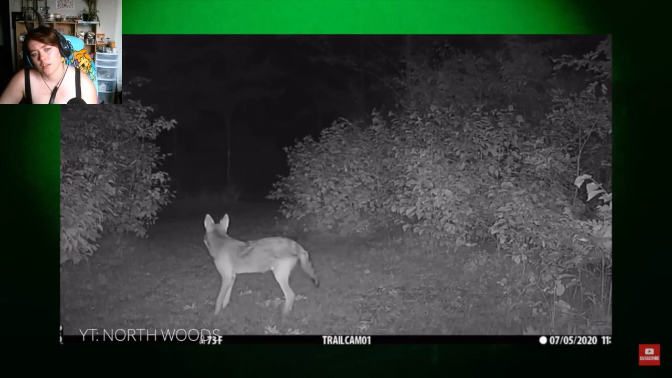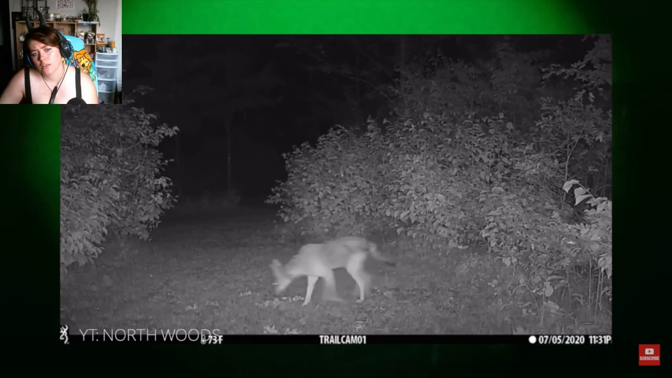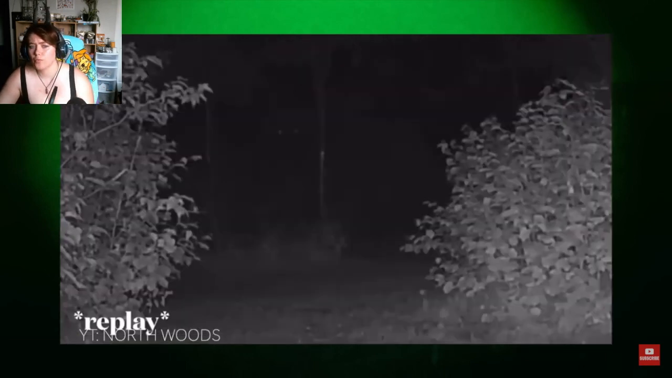What grabs my attention is that the coyote notices there's something there too. You can see him looking in its direction soon after the eyes appear. I think we can assume it's a creature. He's massive. So let me know what you guys think. We have a strange creature lurking in the woods. Is it something paranormal? I'm at a loss on this one.